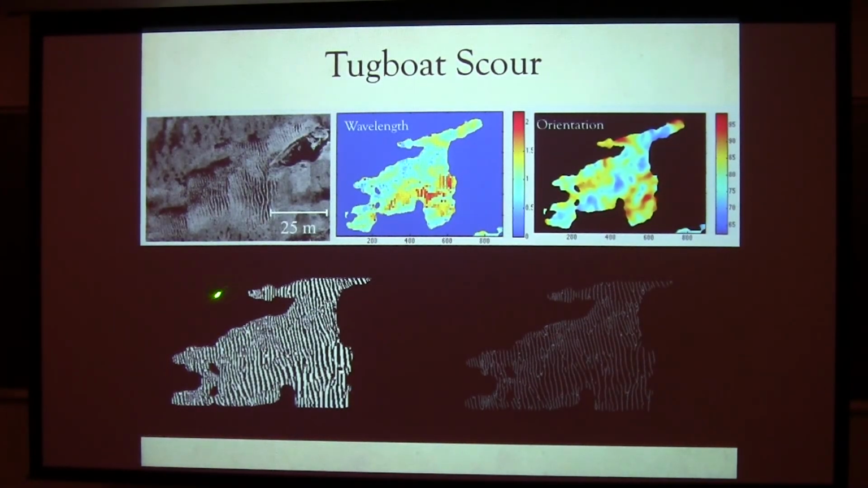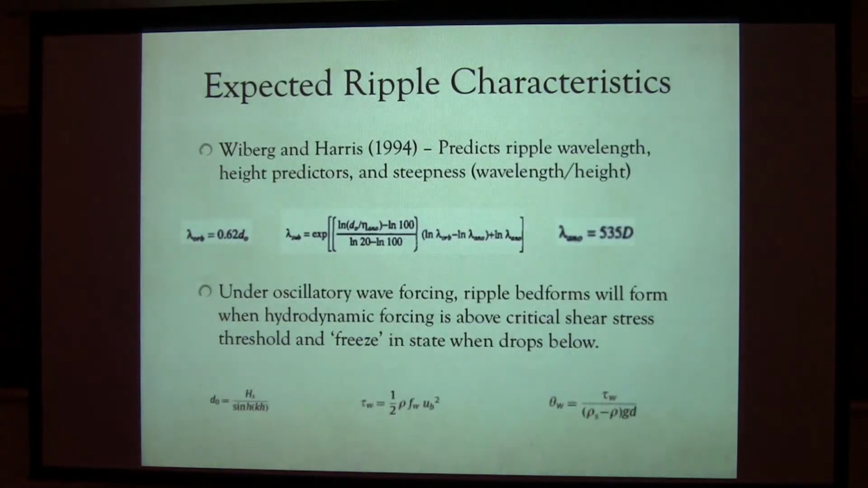Again, it allows us to interrogate and look at patterns around, scour around objects. Maybe we use that to try to figure out what's causing this. Maybe it leads us back to an object. So we're trying to look at detailed patterns, not only the wavelength but the orientation, to get a better sense of how the flow is interacting with objects in different orientations and different sizes.